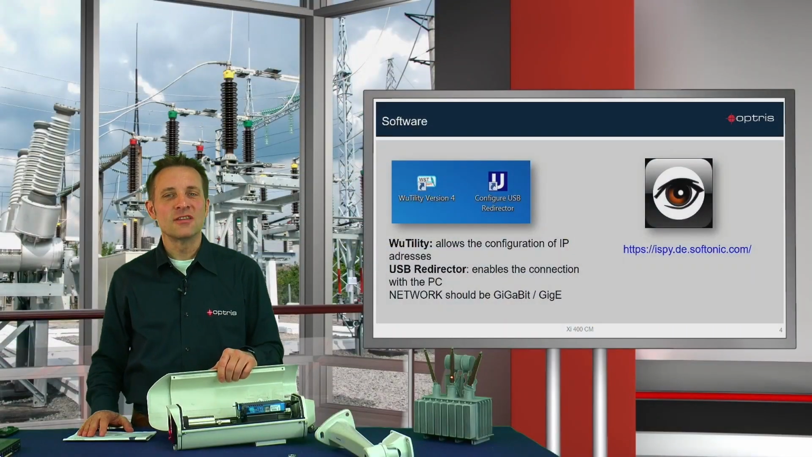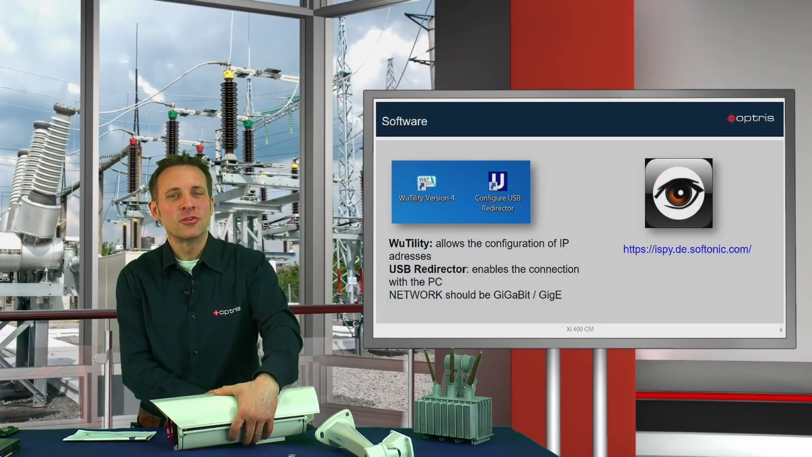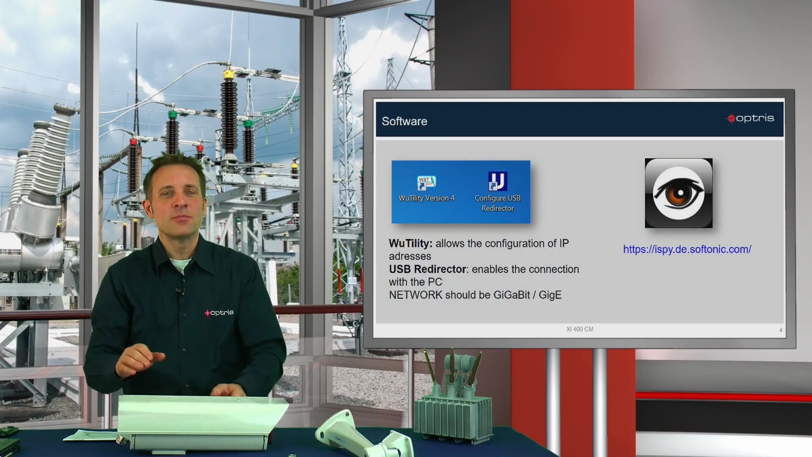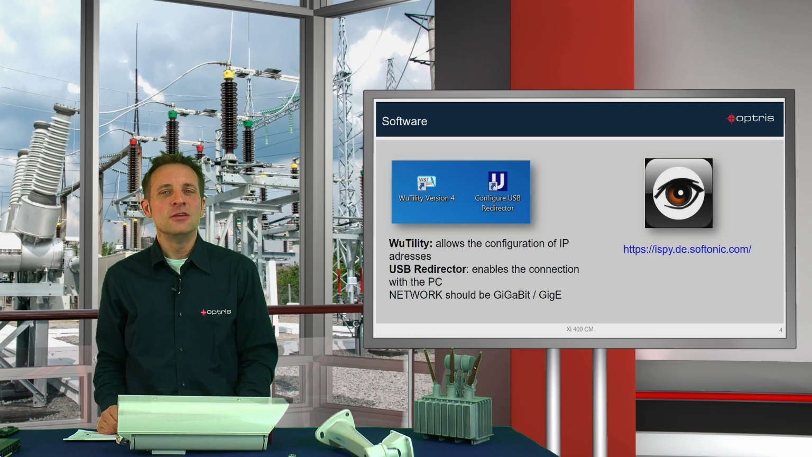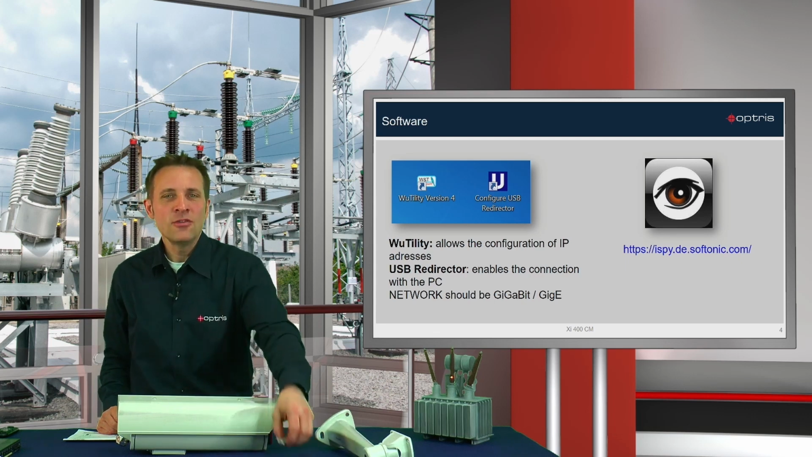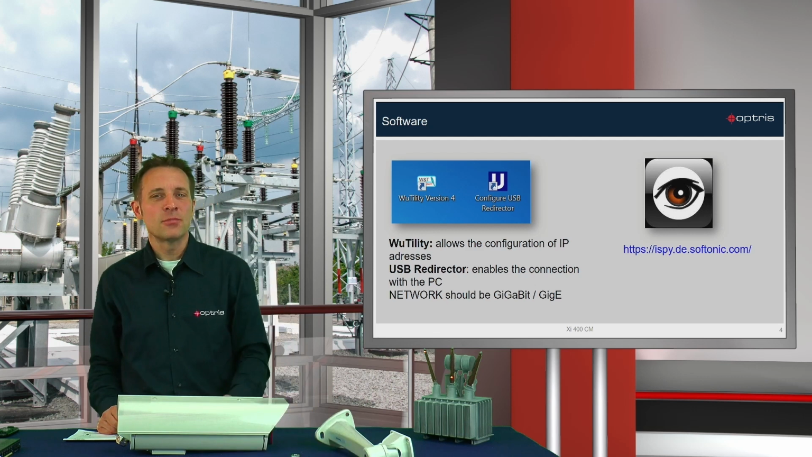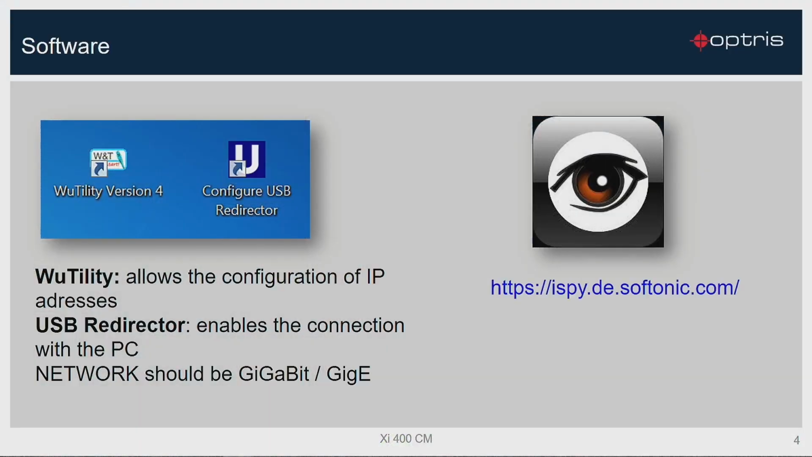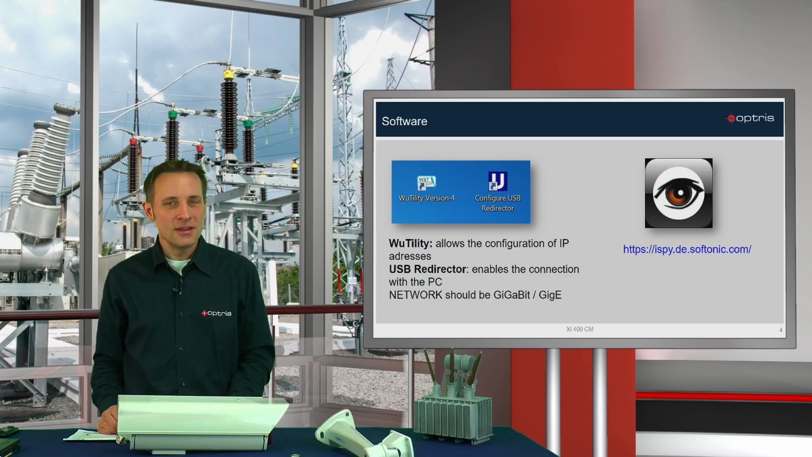For the installation and setup of the XI400 condition monitoring package, please first install the software apps PIX Connect, vUtility and the software USB Redirector. You can find these software tools on the delivered USB stick. We recommend the software iSpy for a good display of all camera images, which you can download for free via this download link. The hardware installation is very easy.